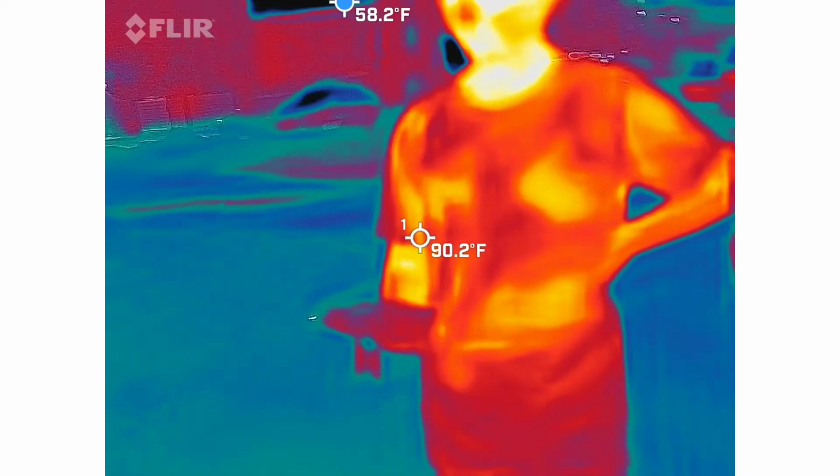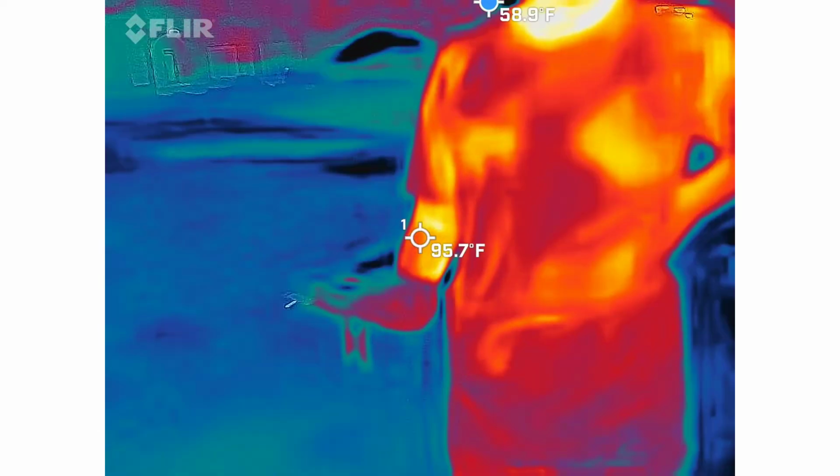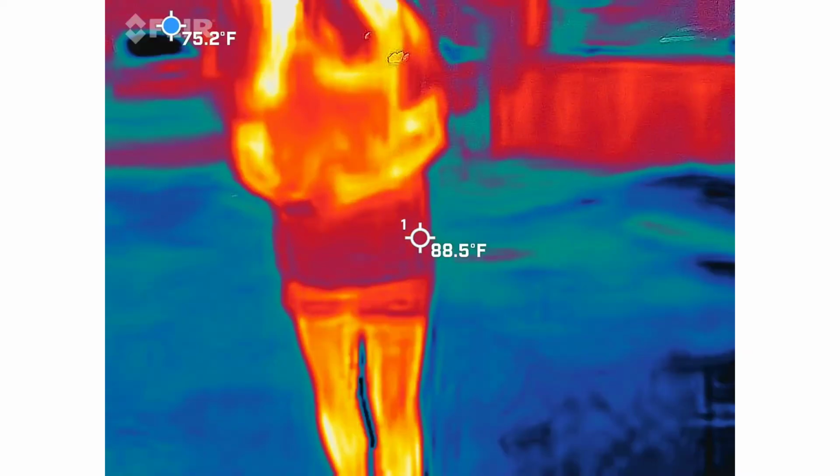7.1. Nice. 14.8. There we go. Hi, Eliza. No, don't go anywhere. Yeah, just 14 point what? 8. Oh my. Why is it beeping? Reset it. Reset it. There you go. You just gotta make sure it's not from your motion.